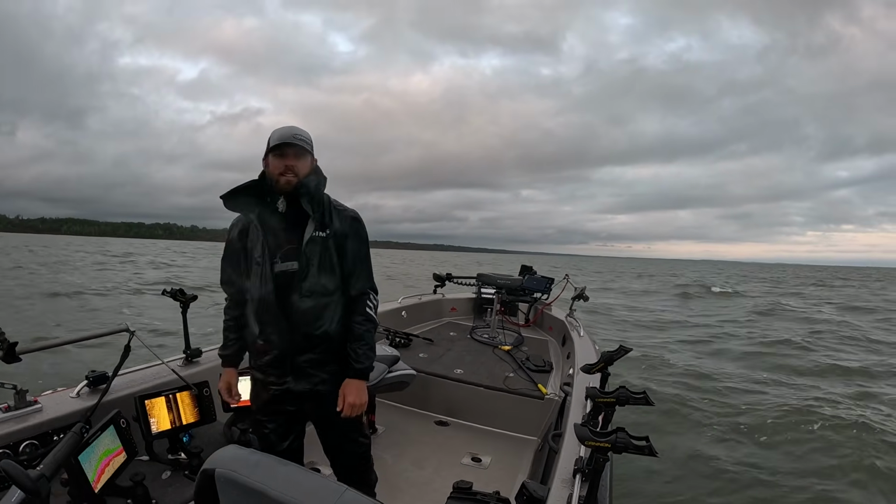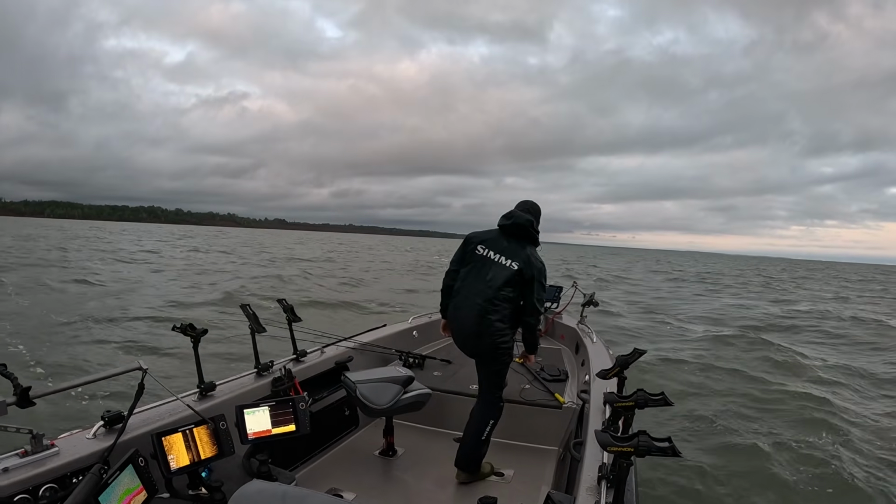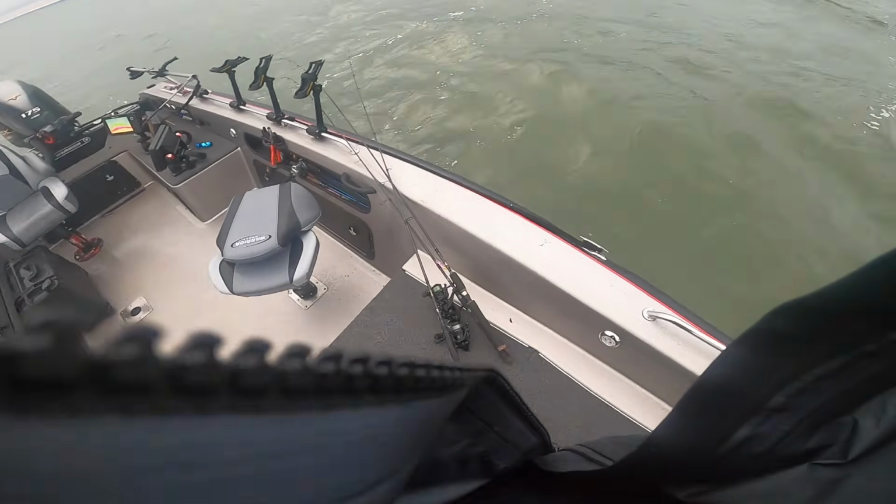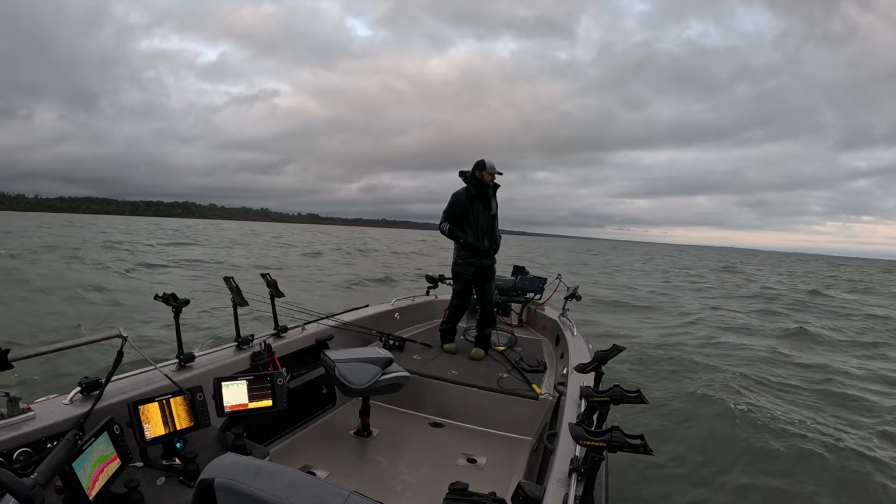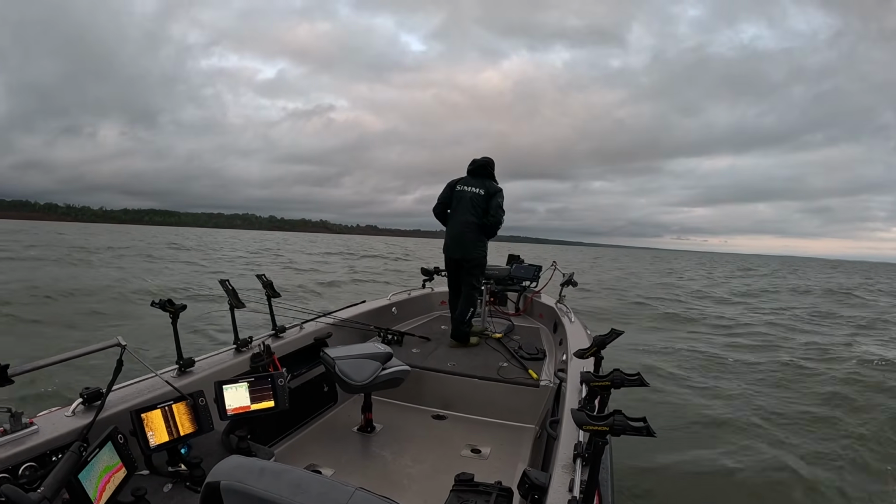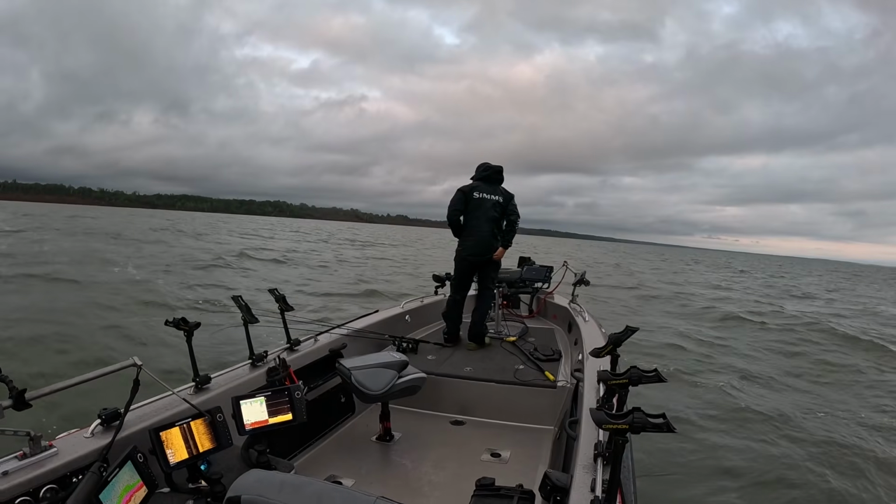Oh, that was what I've been missing. A nice little big water run to start the day. Now, I'll tell you this right now. This is kind of the area I was thinking about fishing. Not a big fan of this watercolor. It's a lot muddier, I guess, than what I was hoping for.